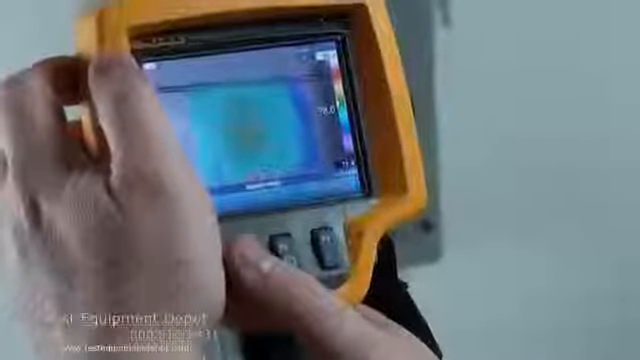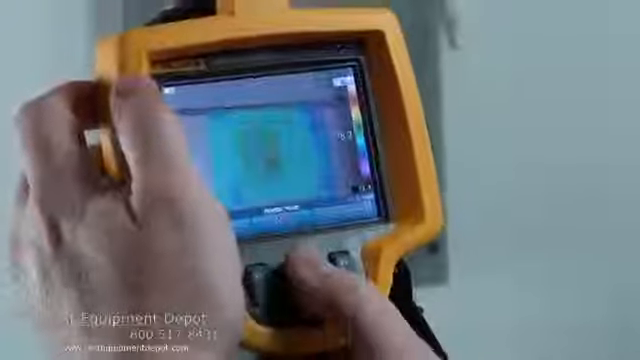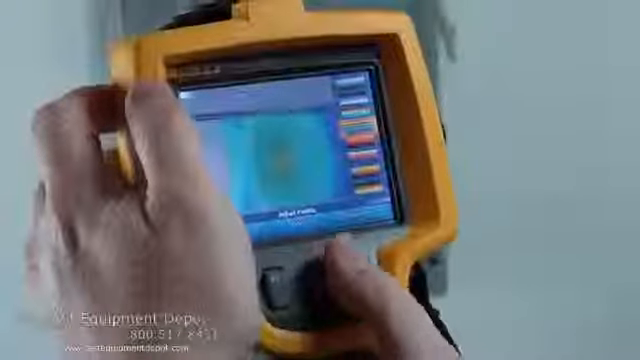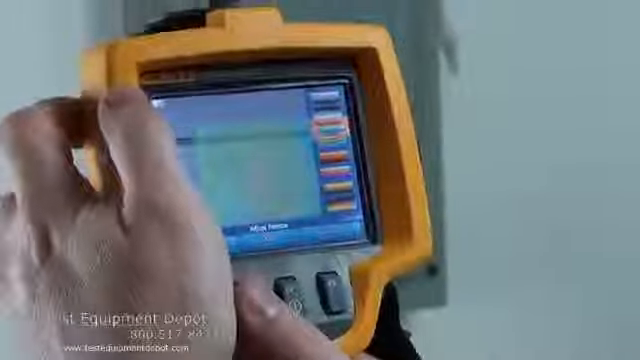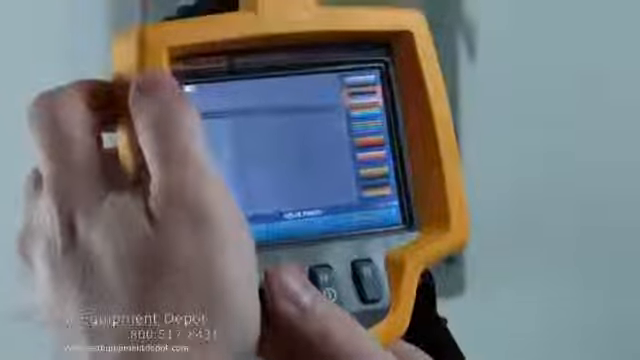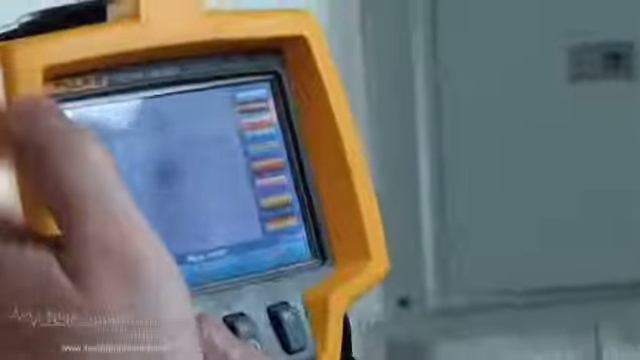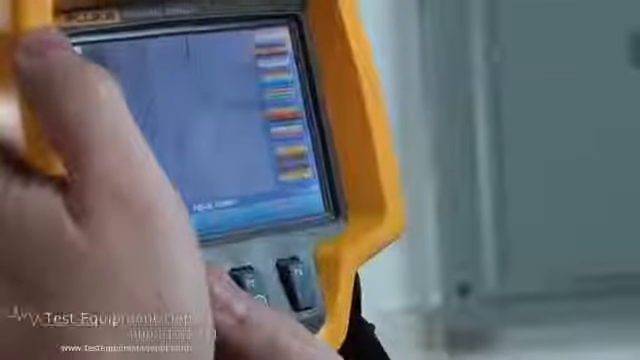We can change the color palettes. We've got the rainbow palette. We've got black and white. We've got grayscale.